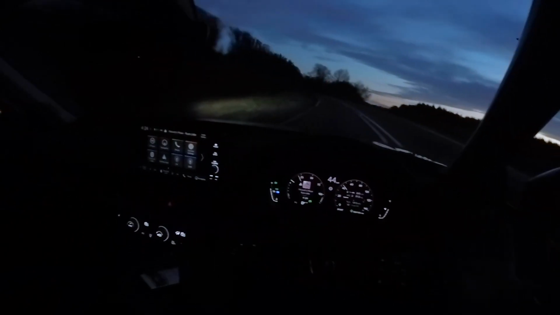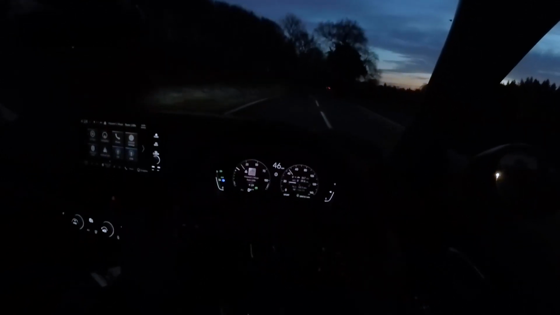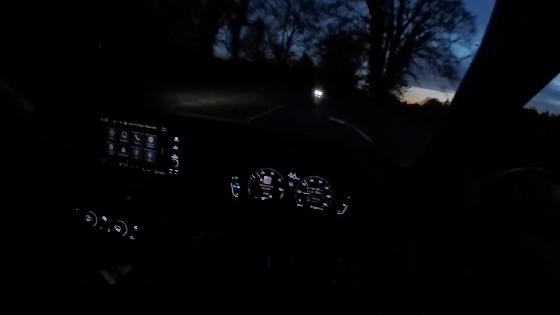I work in a car repair garage, and it's not that often we see Hondas, because more often than not, they don't really go wrong. We only really see them in for servicing and replacing the brakes. Some old CRVs are still going strong.